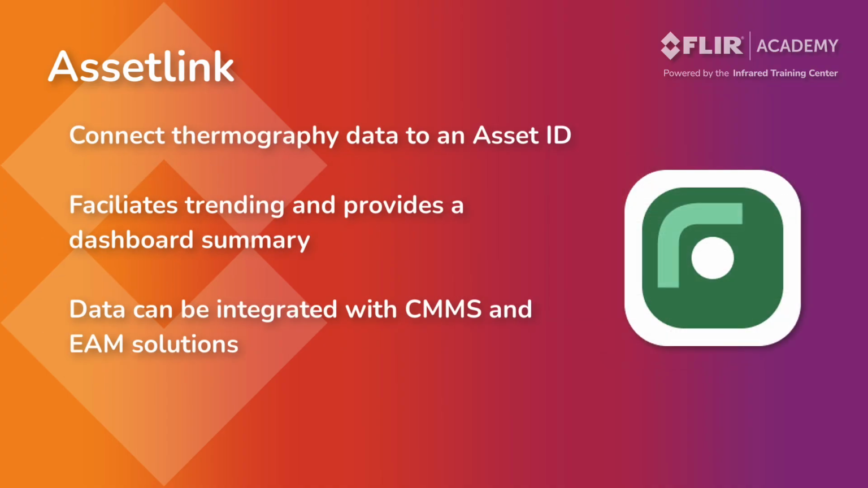This solution connects your thermography data to an asset ID. It makes it easier to trend conditions over time while providing a dashboard summary that is used to communicate with other data management products. This includes a computer maintenance management system or an enterprise asset management solution.